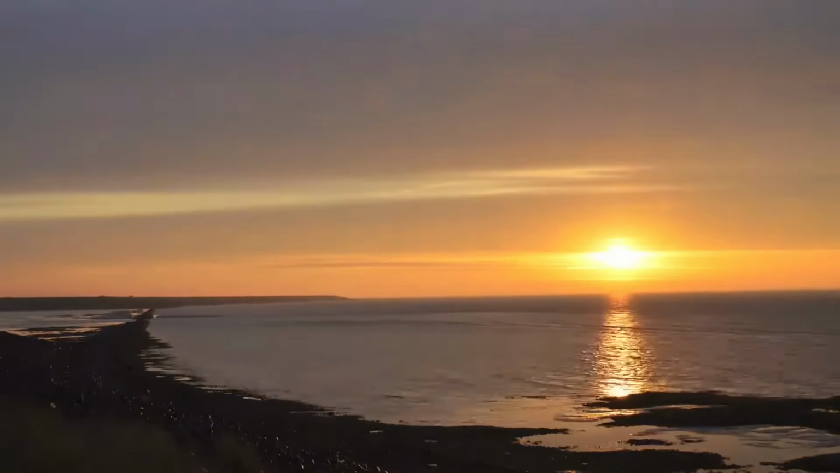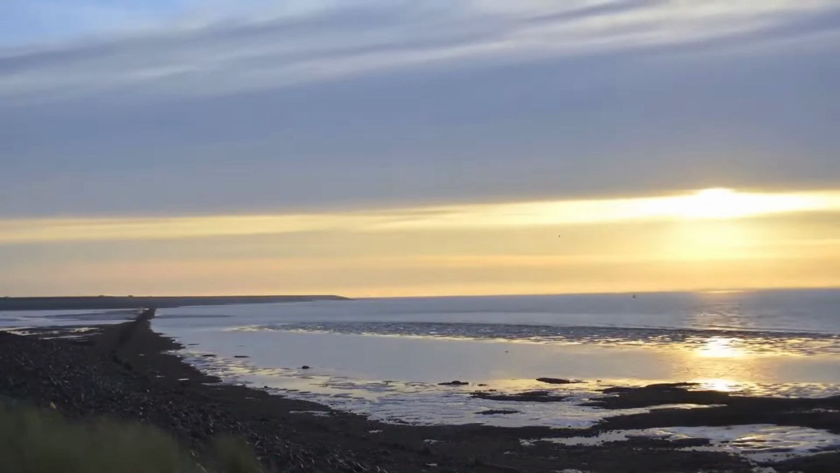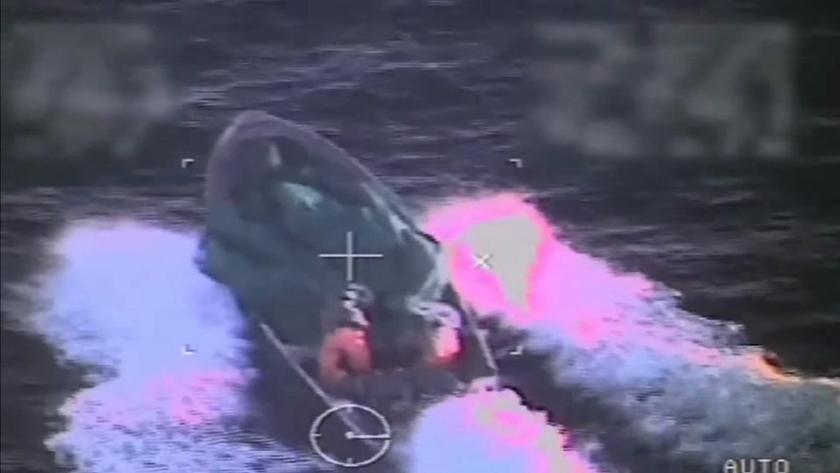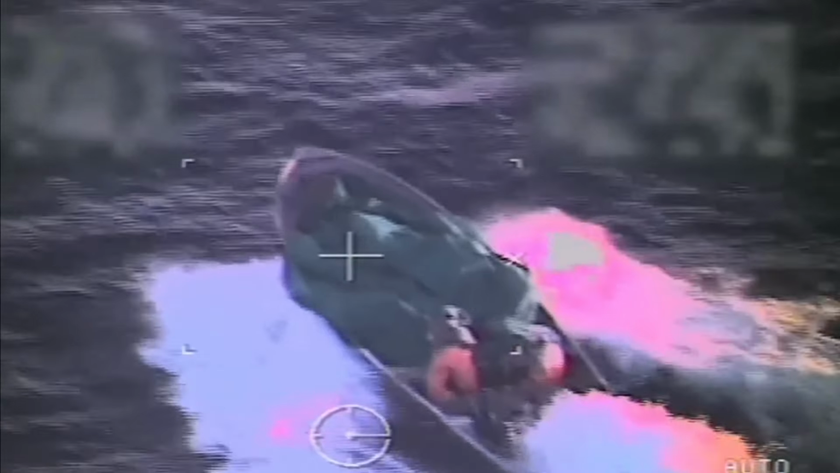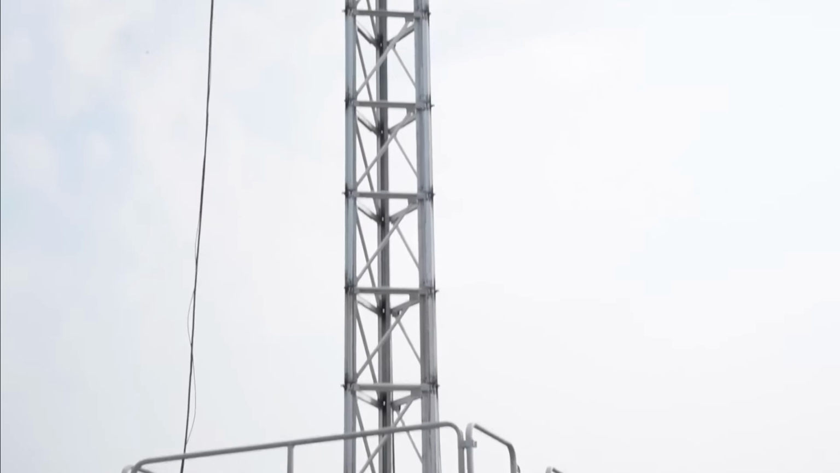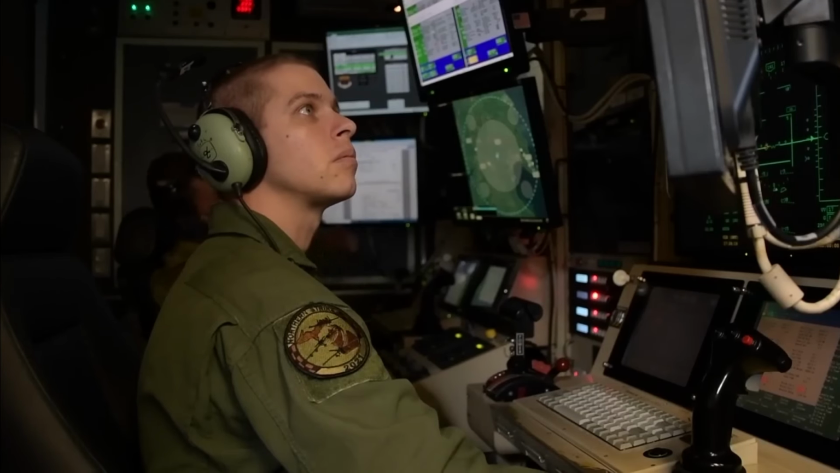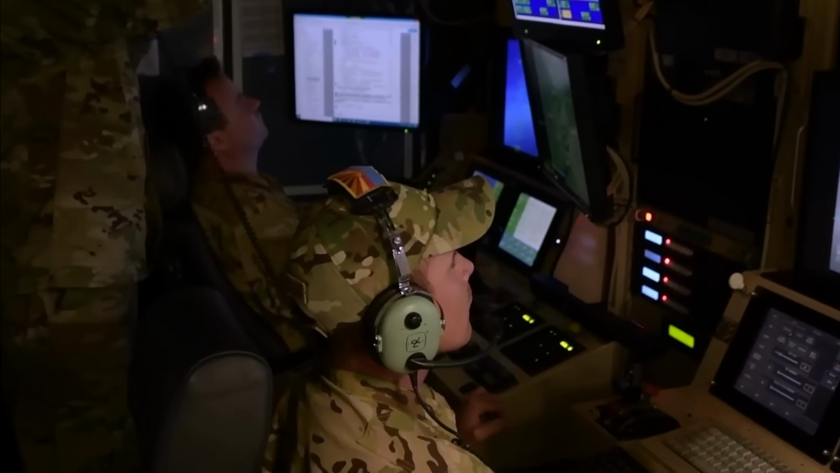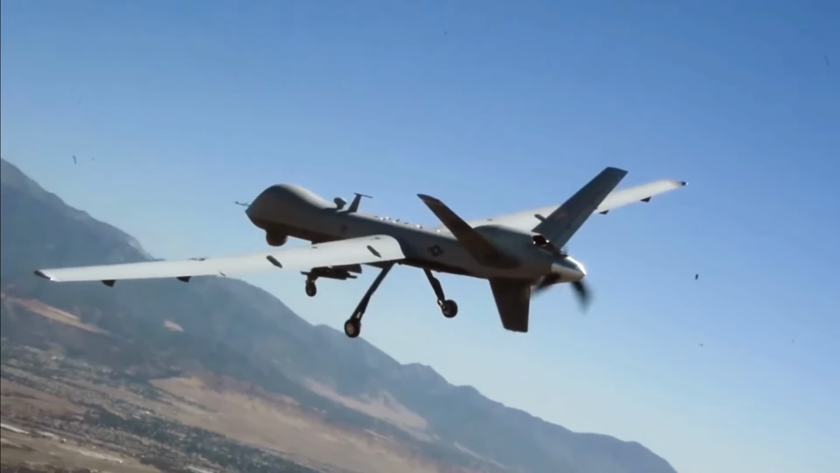The ocean never sleeps. Not here, not in this stretch of dark water where smugglers gamble with speed, silence, and desperation. Just after midnight, the Coast Guard Command Center gets a ping, a single heat signature where nothing should be moving. The radar didn't catch it, no beacon, no lights. But thermal sees ghosts, and tonight, something is out there.